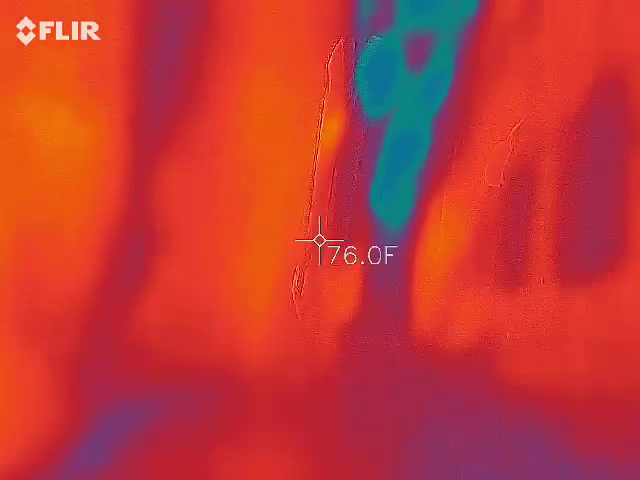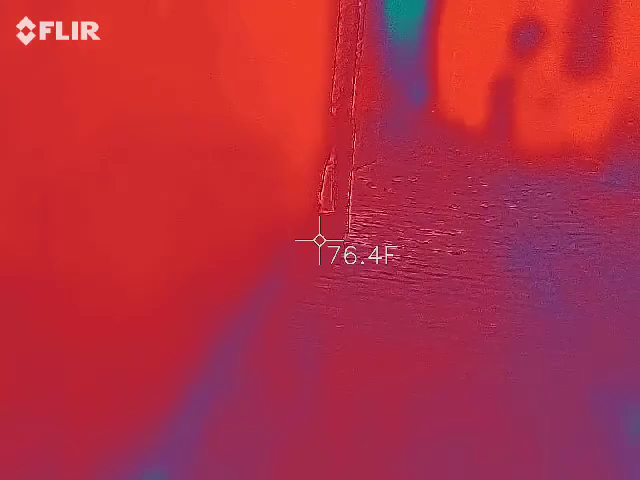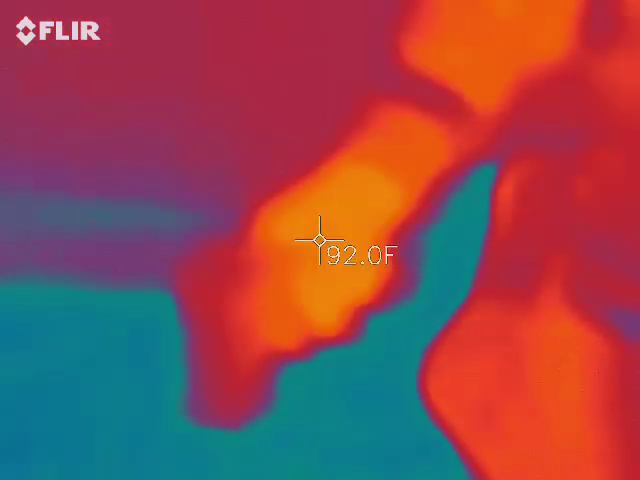Alright, I'm lining you guys up along the wall over here. I'll tell you what's going on. It's got me diving into that word now too. All right, so welcome to Lodge Alley, guys. This is one of the oldest streets in Charleston.